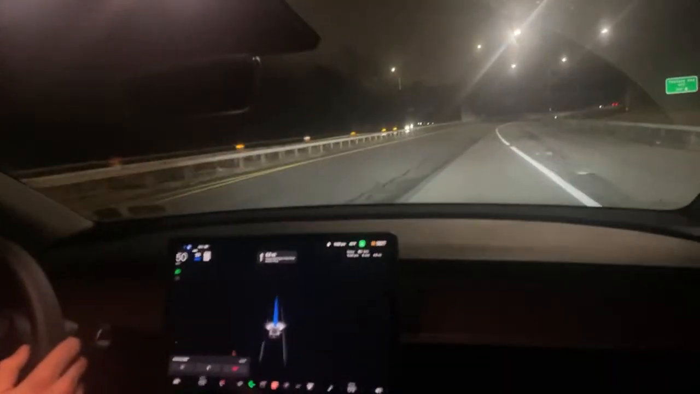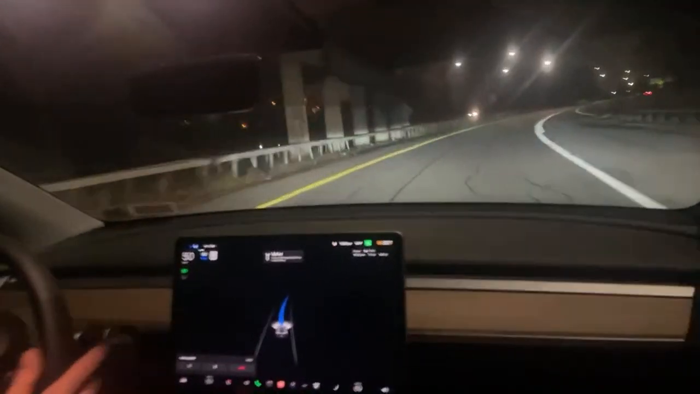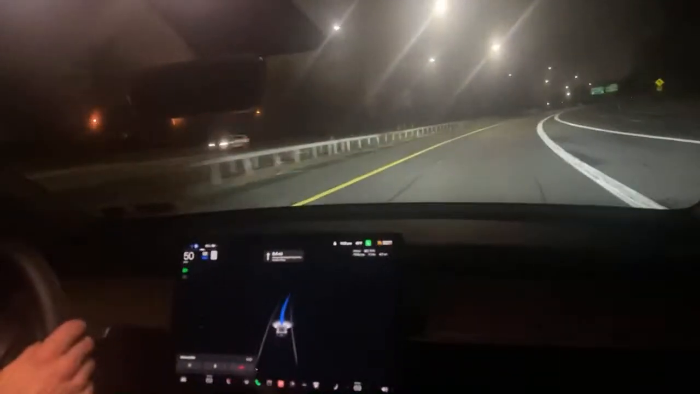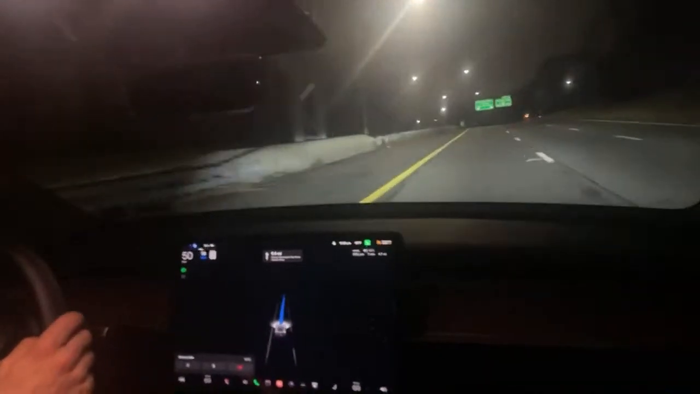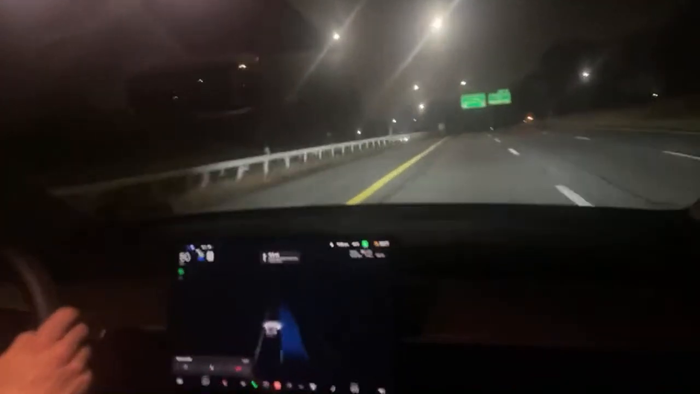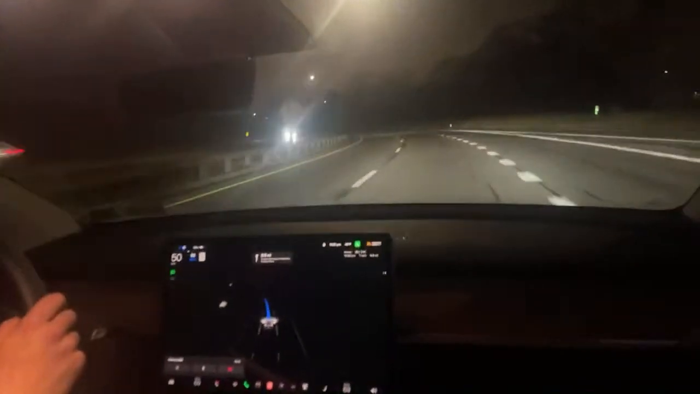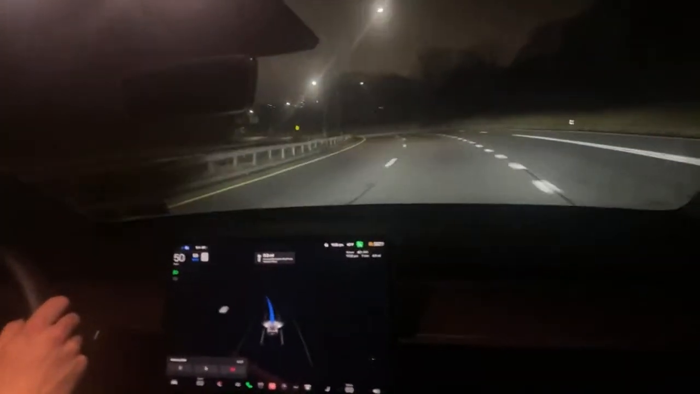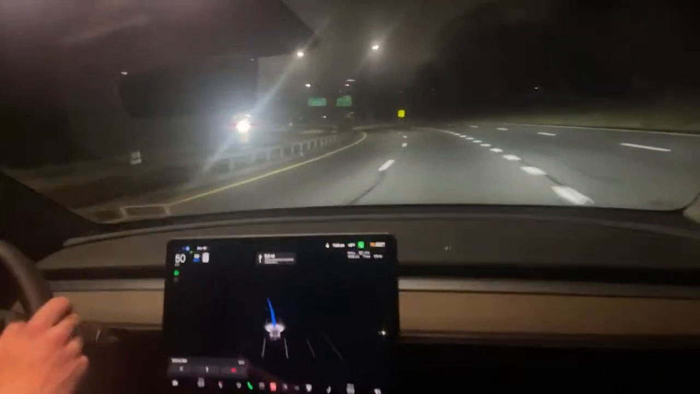Like stanchions, every once in a while, the freestanding ones for bikers, they'll put cones here sometimes. Sometimes I'll actually see the image of the actual stanchion. It's one of the newer images that I've seen on the full self-driving screen. All right, it's asking me for a lane change into the middle lane. We got a big hill in front of us.